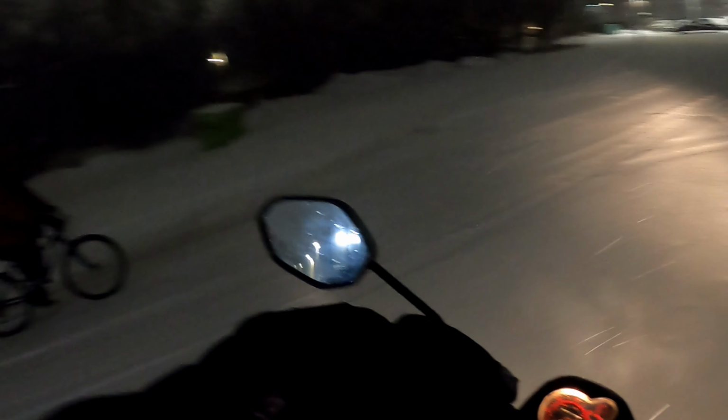Woo! It's pimp. Whoa! Almost smashed into the cement. I can't see, the visor's up. Hopefully you guys can kind of see. Woo! Whoa! Oh.